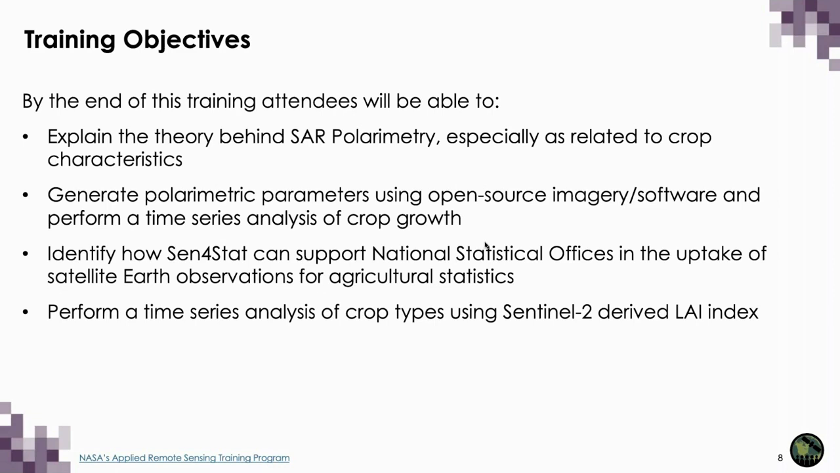I will now hand it over to Sarah Banks from Environment and Climate Change Canada to provide the theoretical background using SAR Polarimetry for agriculture. Sarah, over to you.